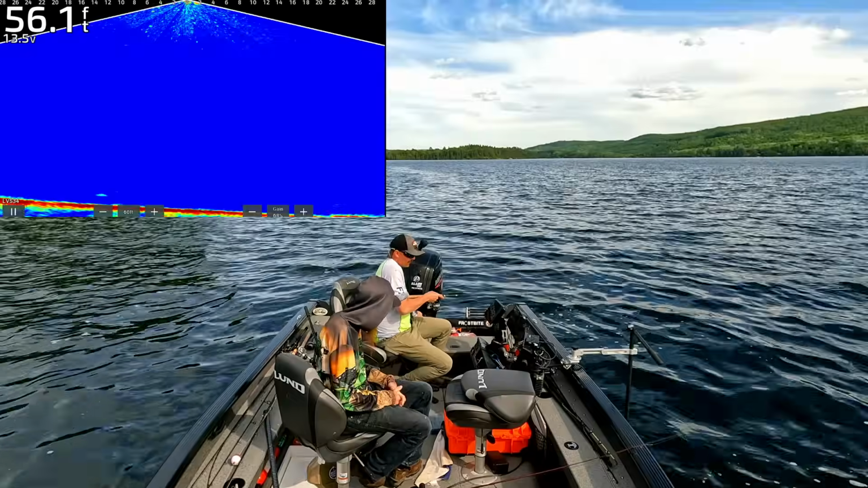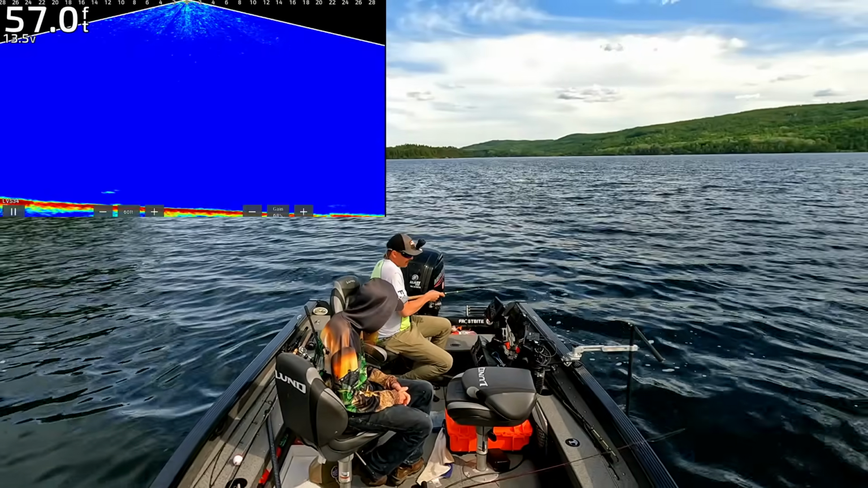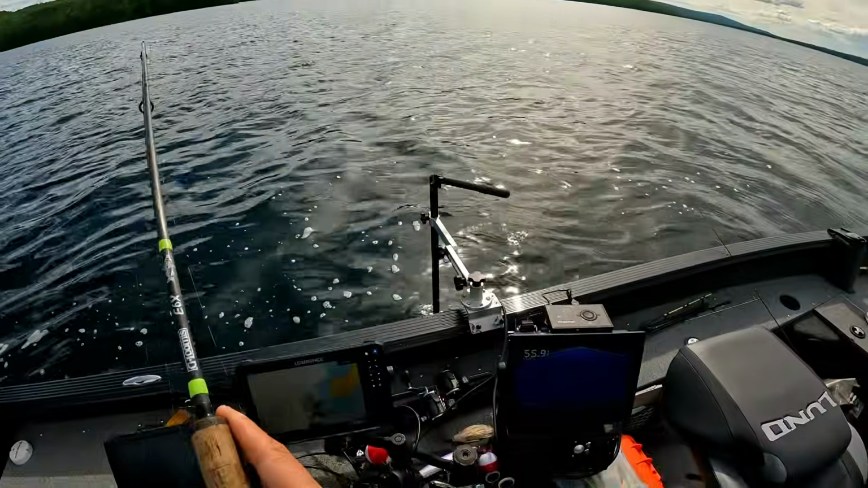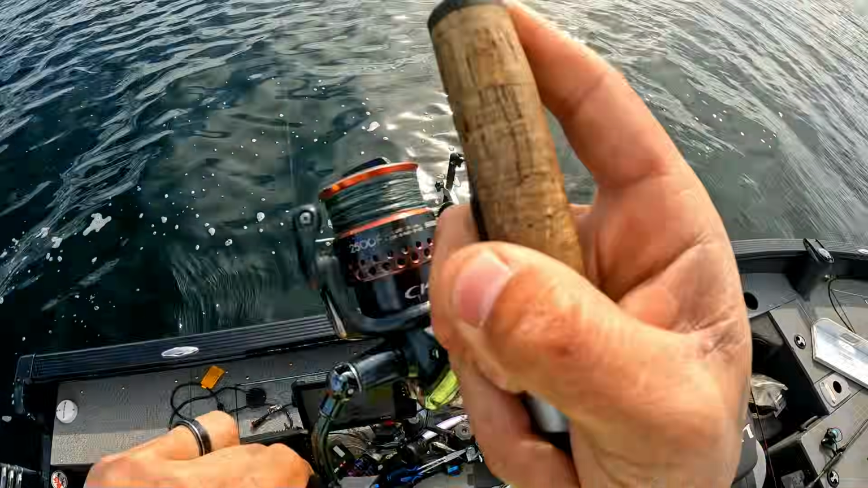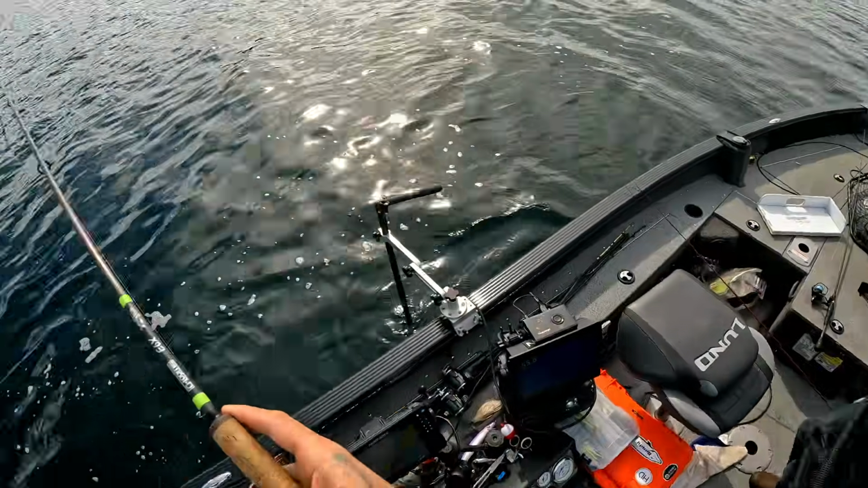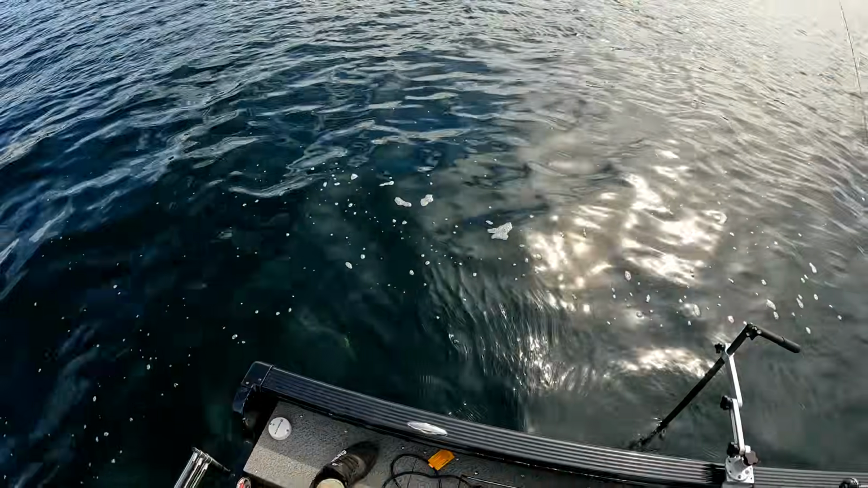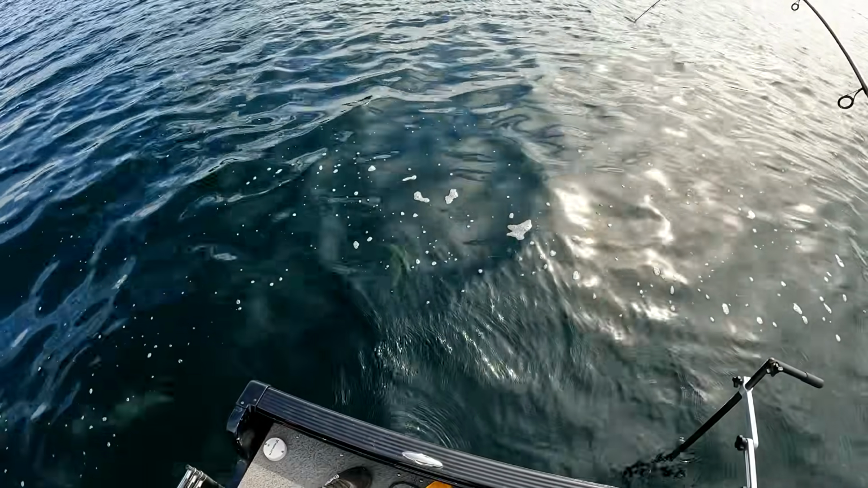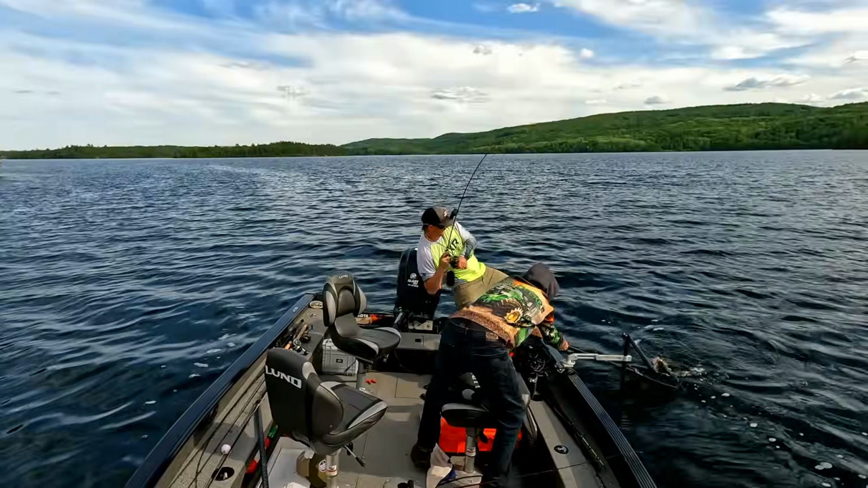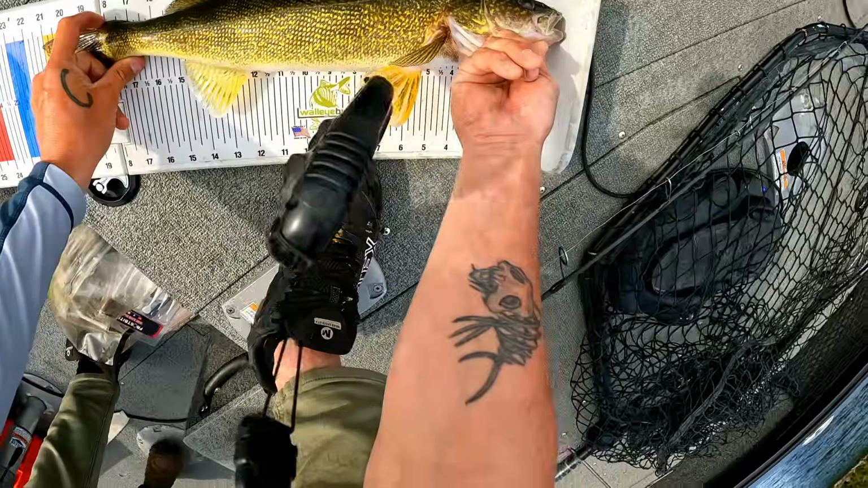Come on, baby. Come on. Yeah, he did it. 55 feet of water. I think it's a good one. Like, I think it's the biggest of the day, maybe. Yeah, it is. That's a beauty? Yeah. That is a beauty.